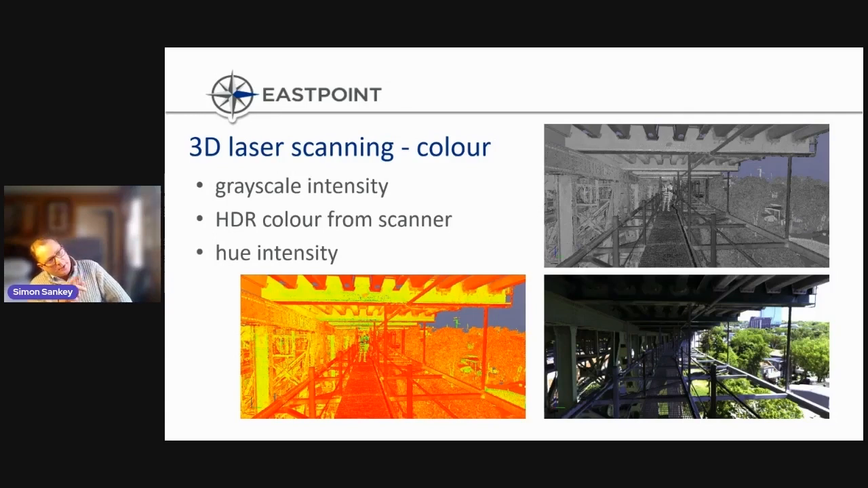And in the bottom right, you can see the same shot in the high dynamic range imagery, and you can see how dark it is. And whilst it's a realistic view, it's probably not the clearest way of interpreting the data. So these are the features that became very useful when discerning the components in the BIM modeling process.